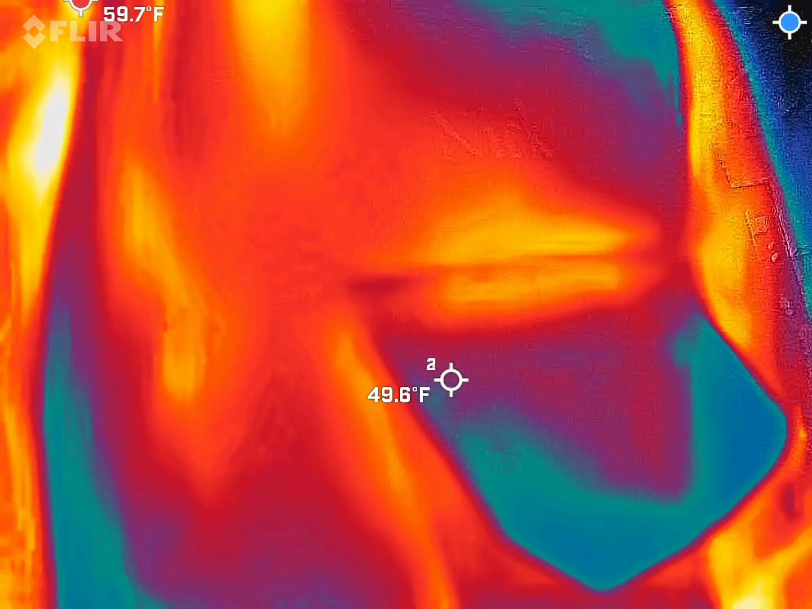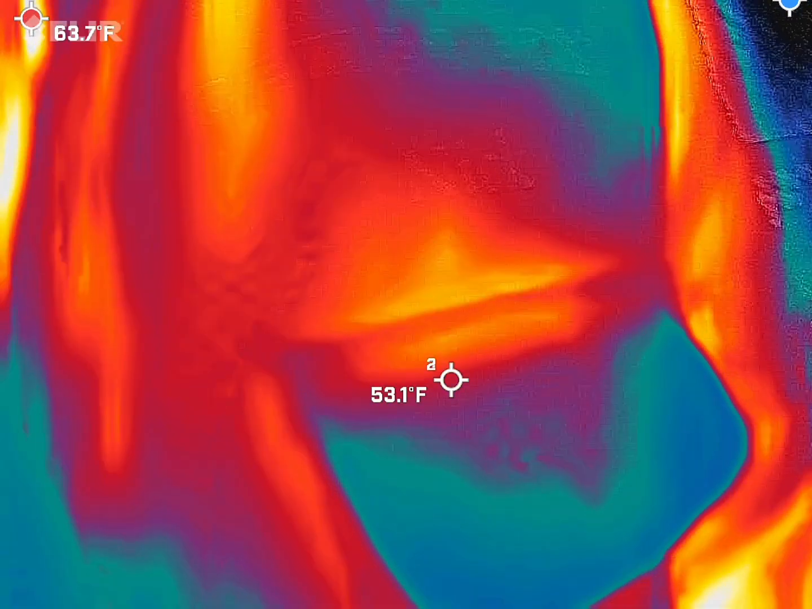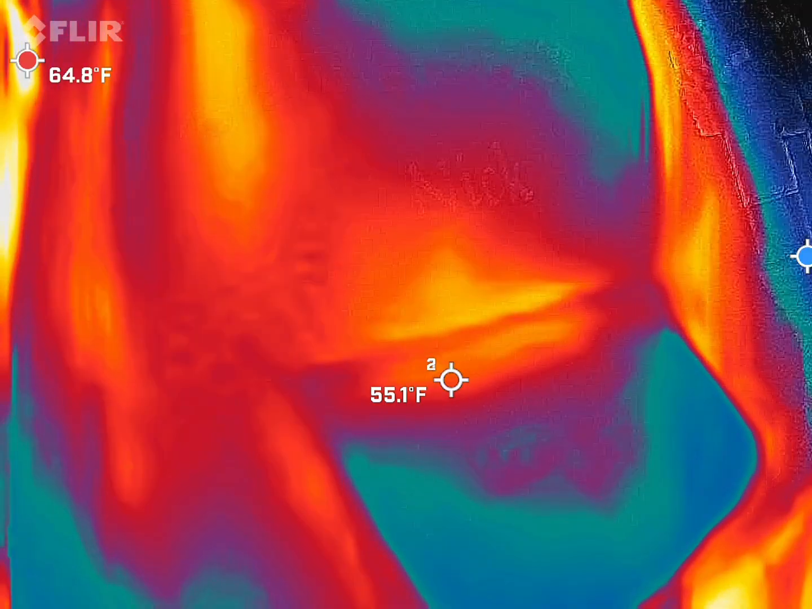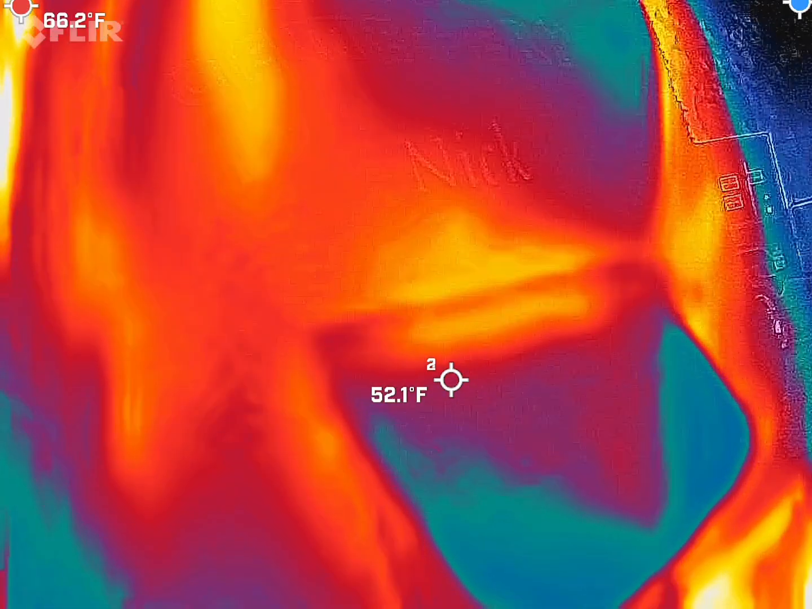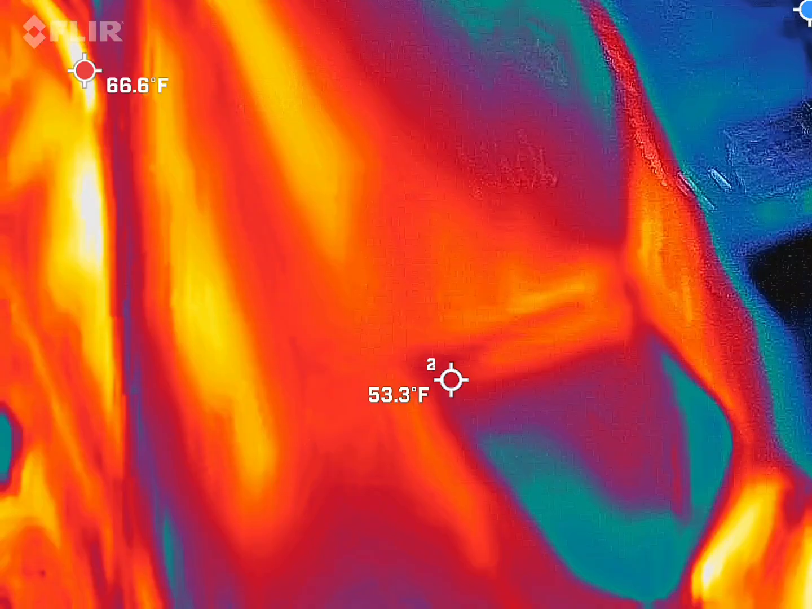Yep. I do have dozens of others from the blue dot bouncing around the screen showing you the coldest spot for where I'm looking for that 15 degree temperature drop. I have dozens of those, but I also want it to move across the screen. If it stands still on that sign, I know it's the sign.